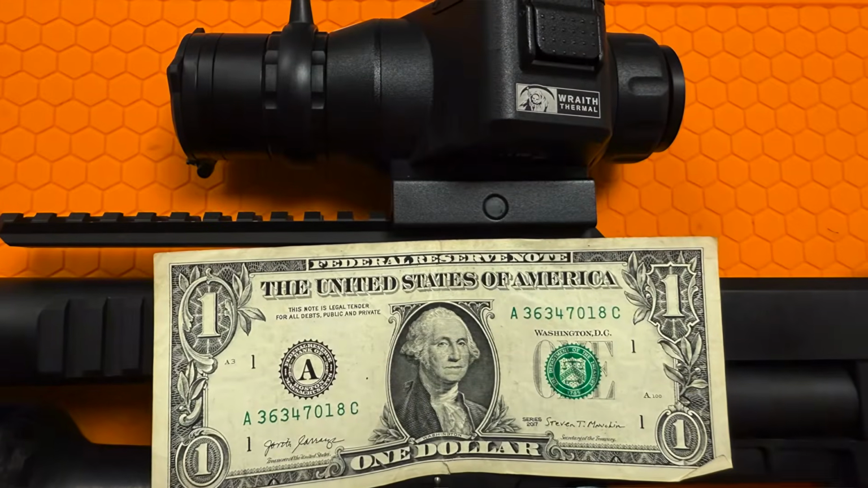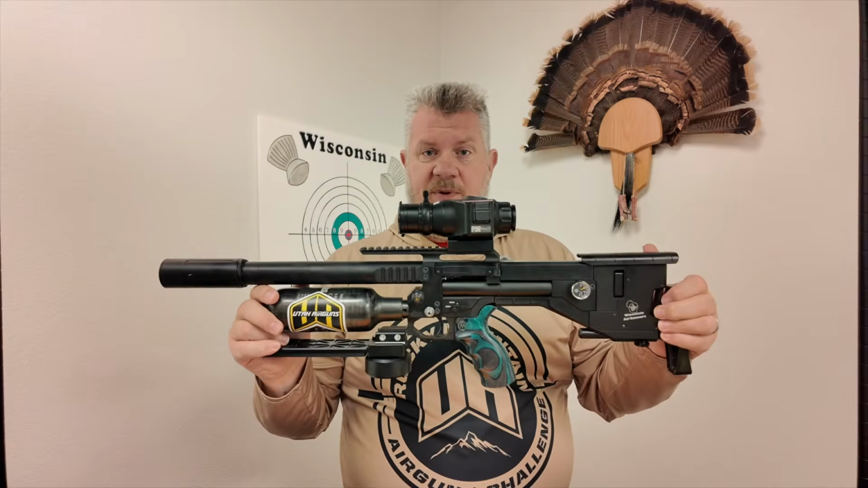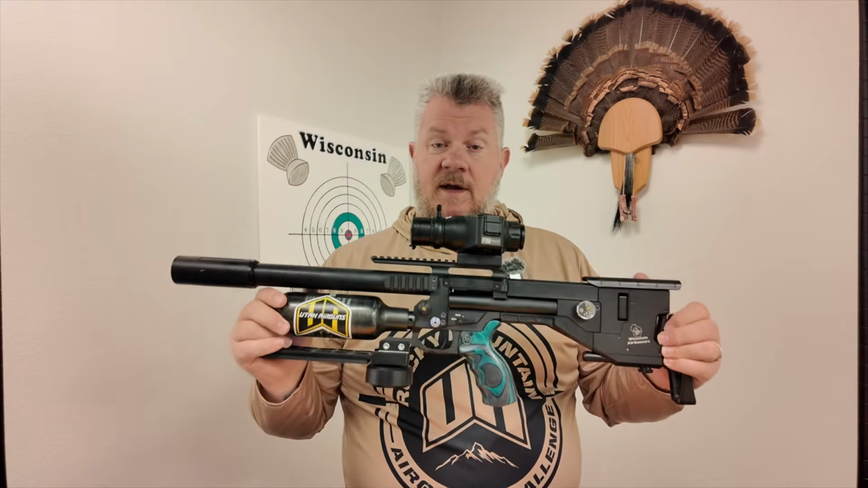I love the size of the unit. It is really light, and as it sits on top of the airgun, it's basically the size of a dollar bill. Obviously it's thicker, right? But it's about the size of a dollar bill. So it does not take up a whole lot of space. It doesn't add a lot of weight. And when I'm using a compact bullpup like this for backyard pest control, that's what I want. I want lightweight, I want maneuverability, and I want it to be quiet, and I want to be able to hit the target. And this setup is allowing me to do all of those things. Let's watch a few more pests.